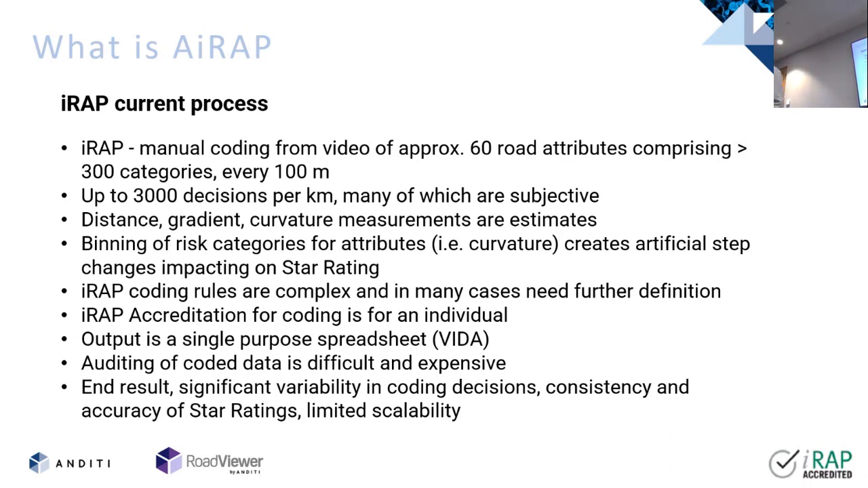Human brains, or my brain and probably many others, are good for about 8,000 decisions a day. So when you're manually coding, you're pretty burnt out by about 3 or 4 kilometres. But we need to do a lot more than that. So scalability is a problem.